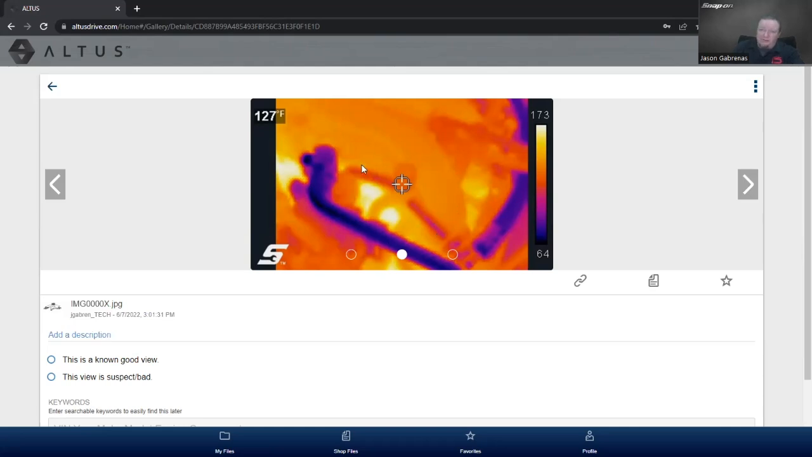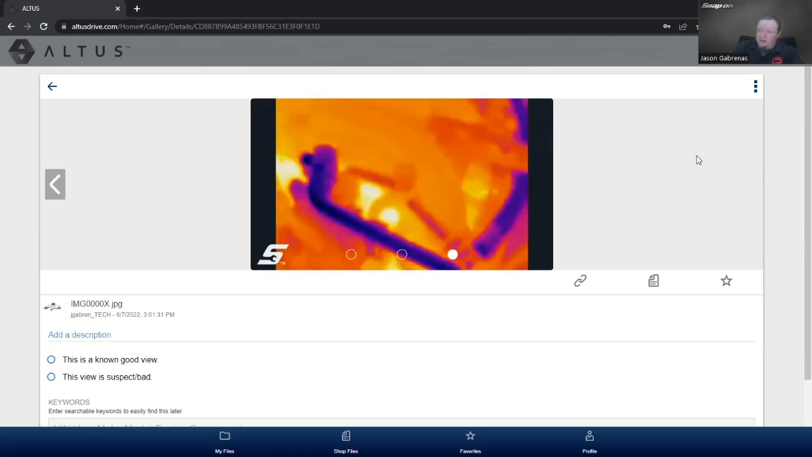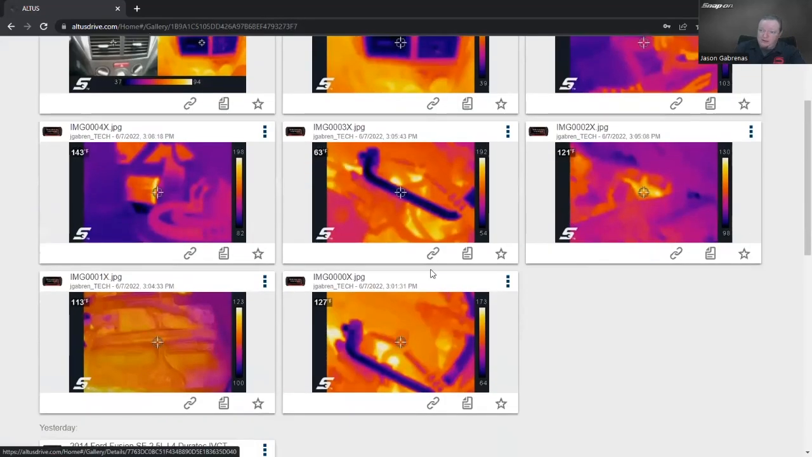Now, another thing about the pictures that get uploaded here, if I go to the left, I get my full camera view. So there's my high side there, as you can see, and then there's my low side there. Go to kind of a middle, and then we go to one that's kind of clean, no information there. If I had changed the opacity, it'll change the opacity as well. A couple examples of that we'll be able to see.